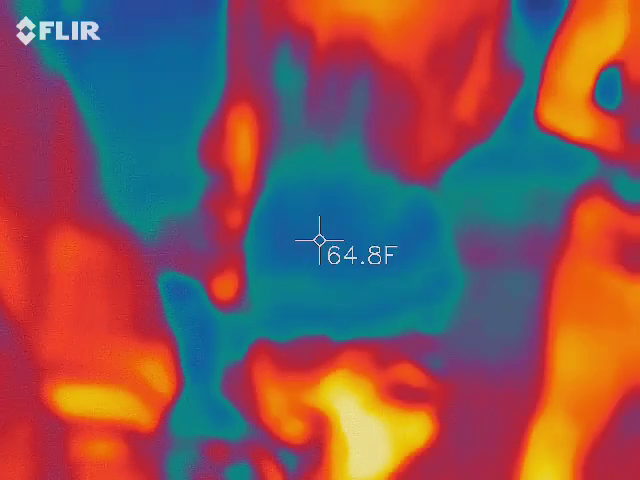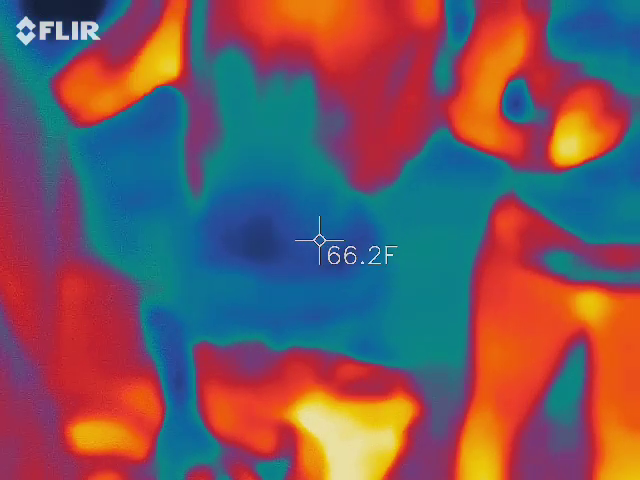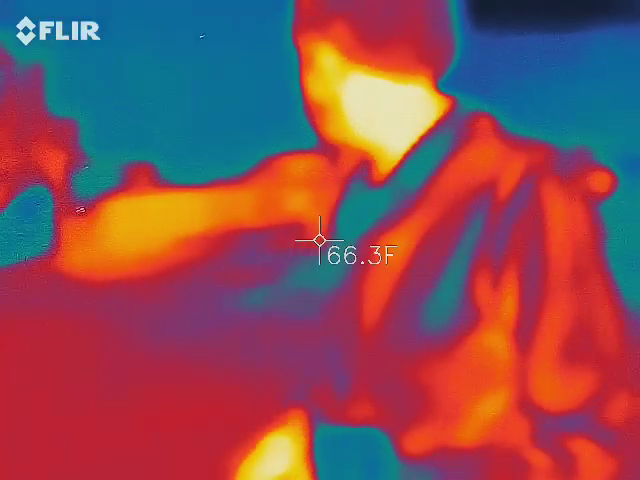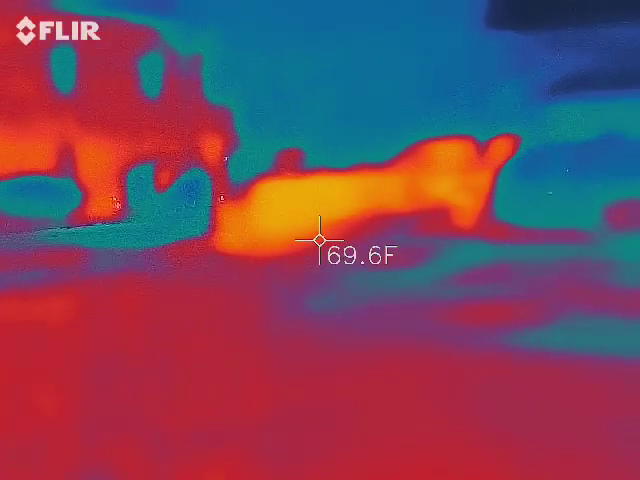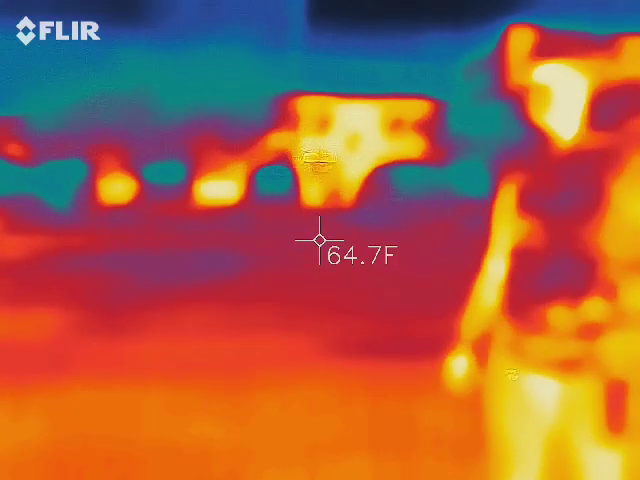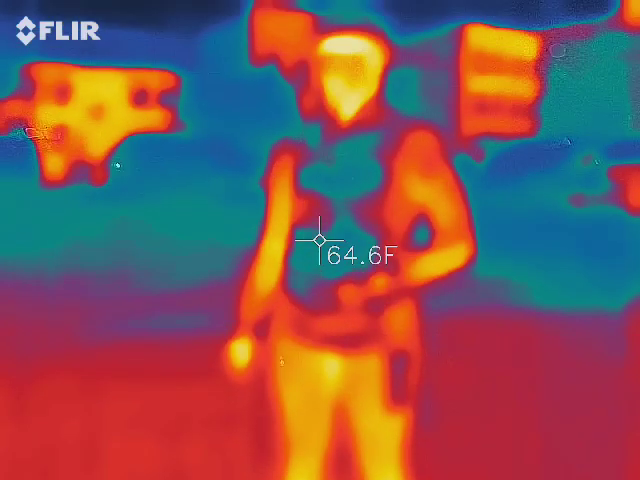Is that beeping? Something was beeping. I know, I heard it going. I think it was a golf cart. Oh, okay. I was like, what? Road rage in the golf cart.